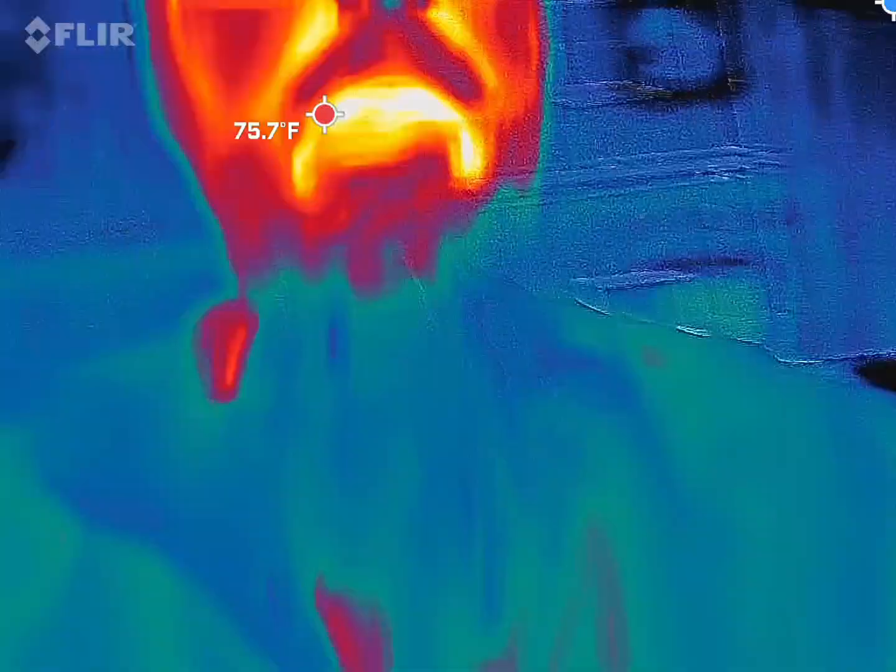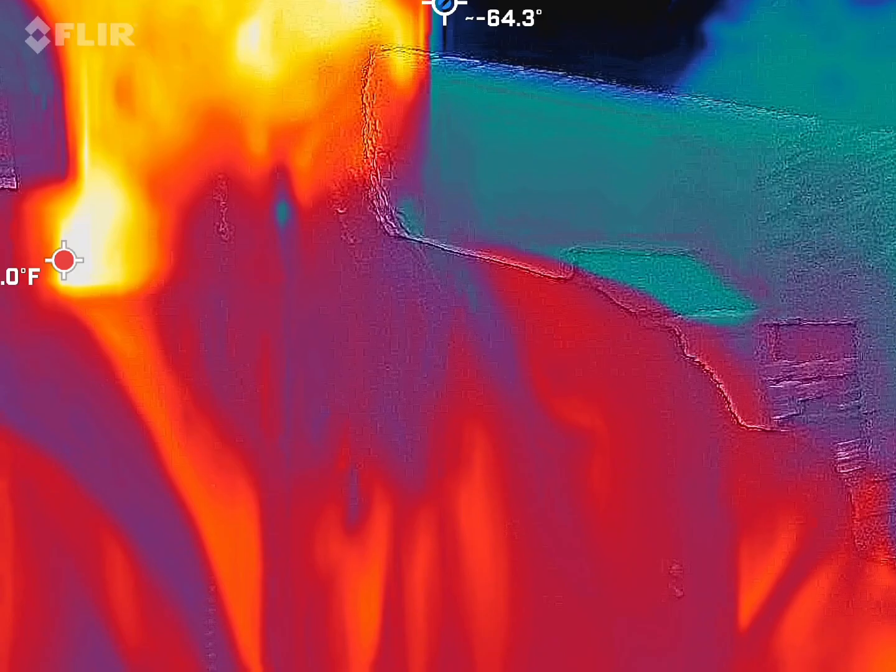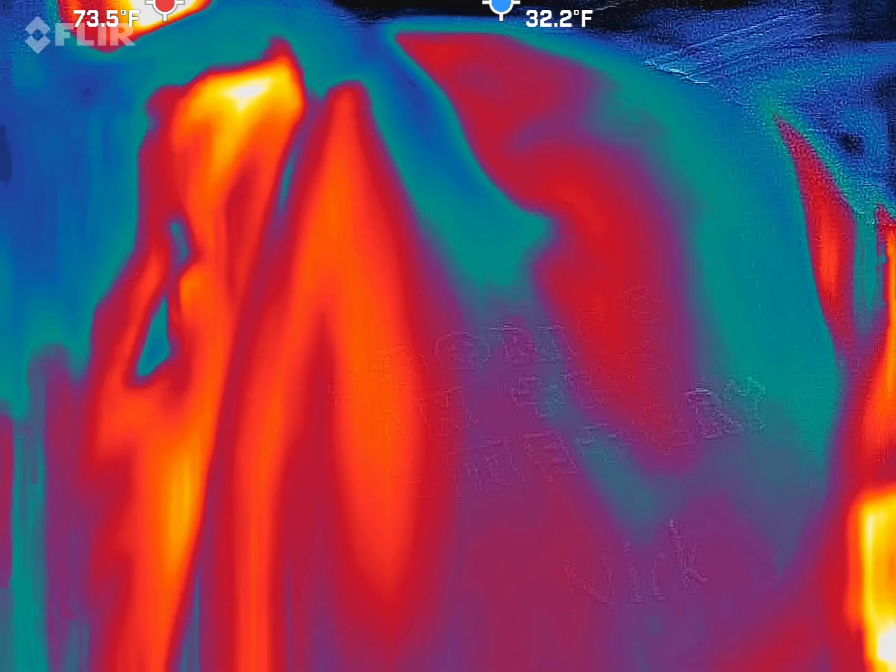All right, back to the red, orange, and yellow guy. Oh, yes, Edge. Okay, so the beard should be blue because it's obviously going to be much cooler than my face. So the cold spots, like Noah said, is what we're looking for. We're always going to have cold spots. Those cold spots are going to be blue and black.